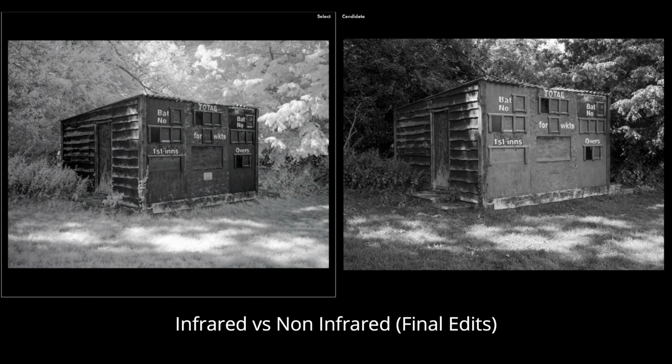Yeah, so again, I picked this one because I quite like the subject. It's a little bit dilapidated, but you can just see that all the trees are white in the infrared version, and I just feel that the hut itself jumps out of the composition a lot better in infrared than it does in the non-infrared version. And yeah, I really like the infrared version here. It's a lot better, I think, than the non-infrared version.